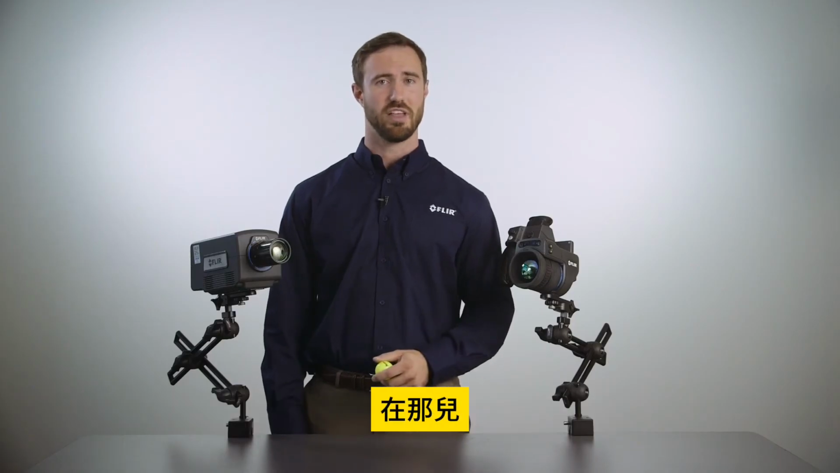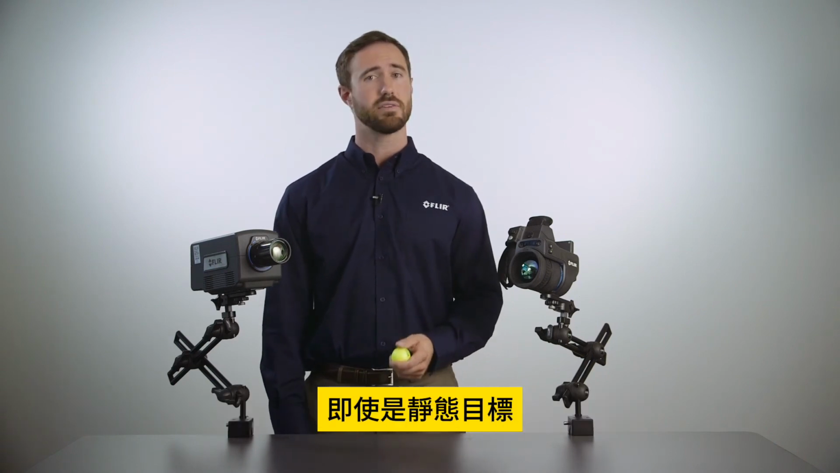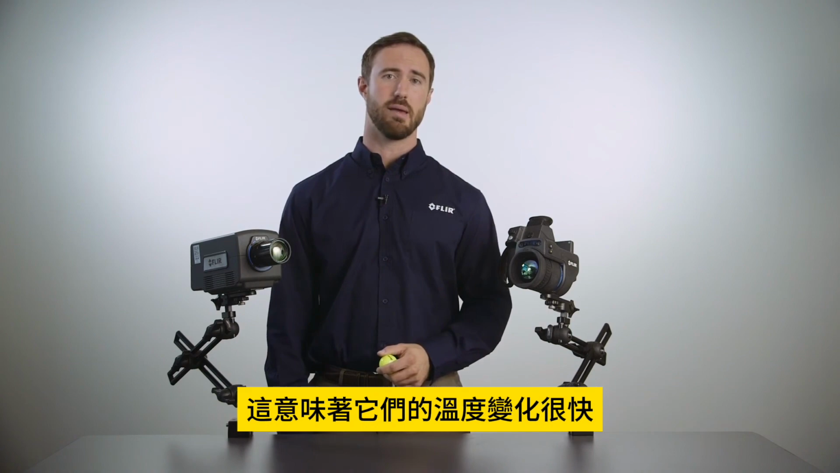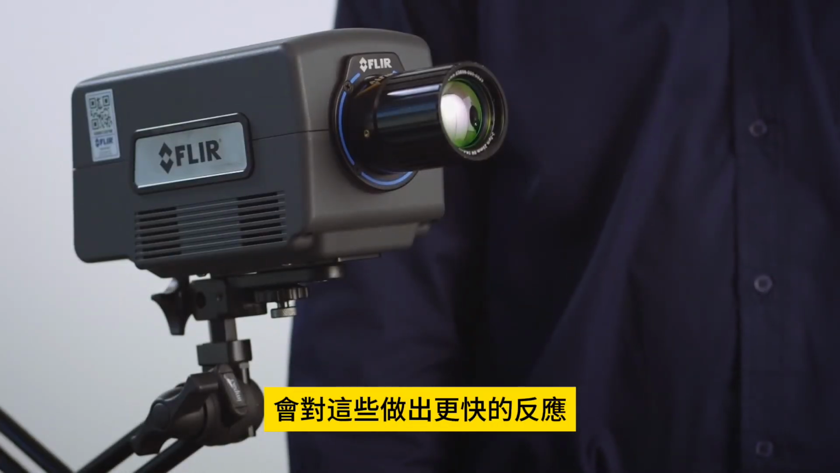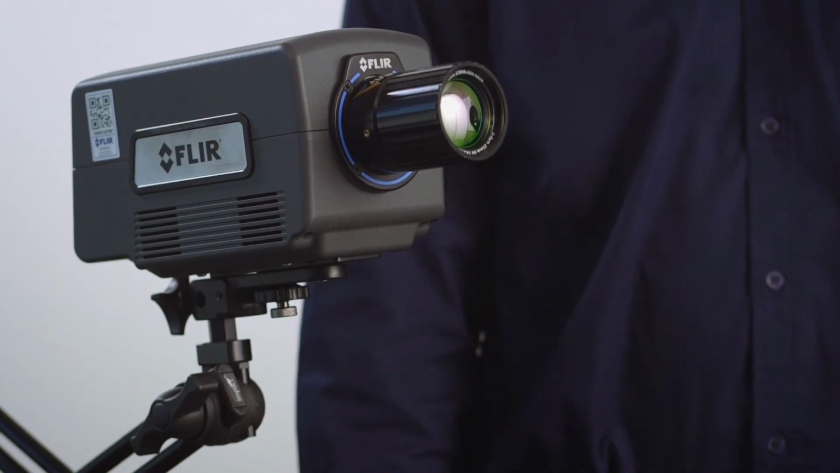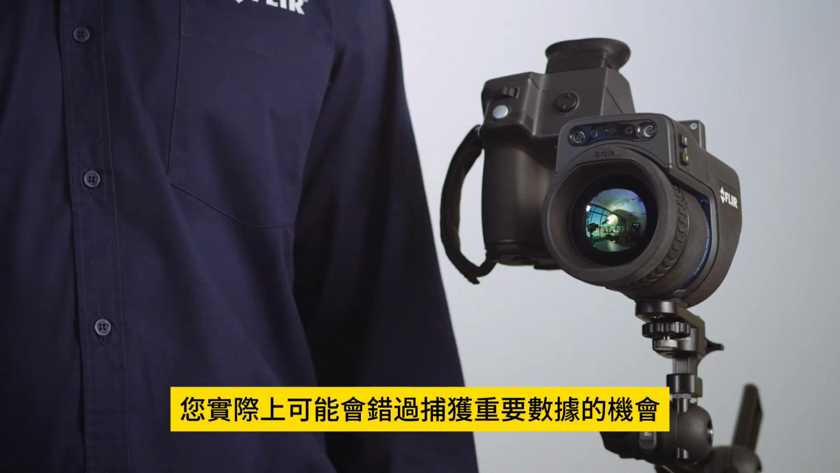So what about targets that are static? Are there any differences between cooled and uncooled cameras? Even on targets that are static, if they are thermally dynamic, meaning they change temperature rapidly, the cooled camera system will react more quickly to those changes in temperature, whereas the uncooled camera system will be much slower. You may actually miss capturing important data.